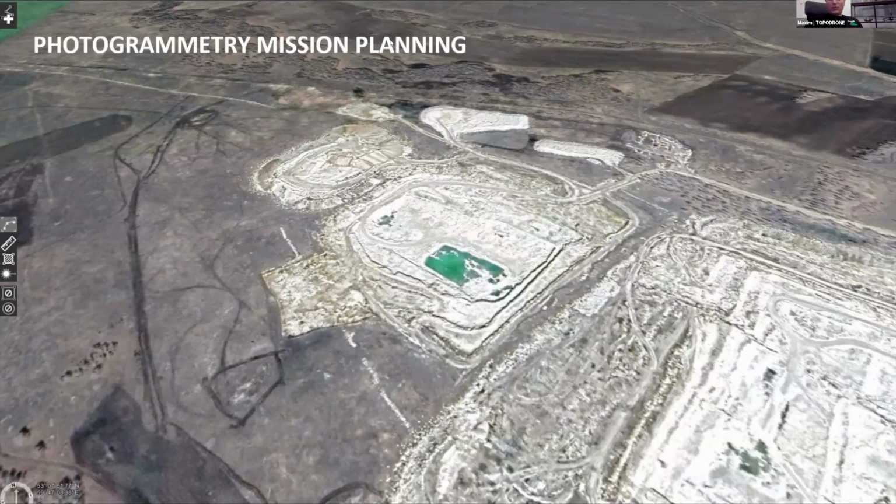For the next question: for photogrammetry, there is a requirement of overlapping the images. What about LiDAR? What is the recommended flight line overlap? It's a very good question, and I will answer during my presentation when we talk about mission planning for LiDAR.